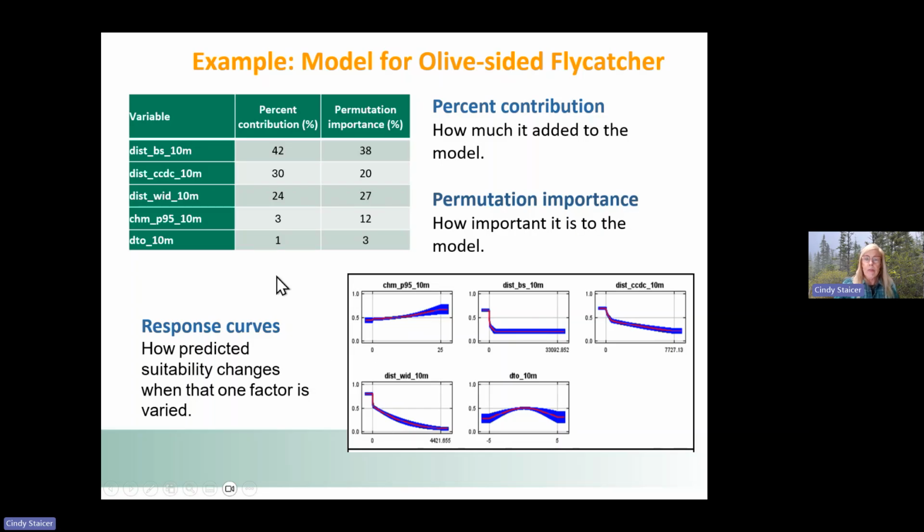So for example, this is a canopy height model, 95% of the vegetation, and you can see that its suitability is increasing with the values. Here you have distance to black spruce, and here you can see that it is declining with the distance to black spruce, and so on.